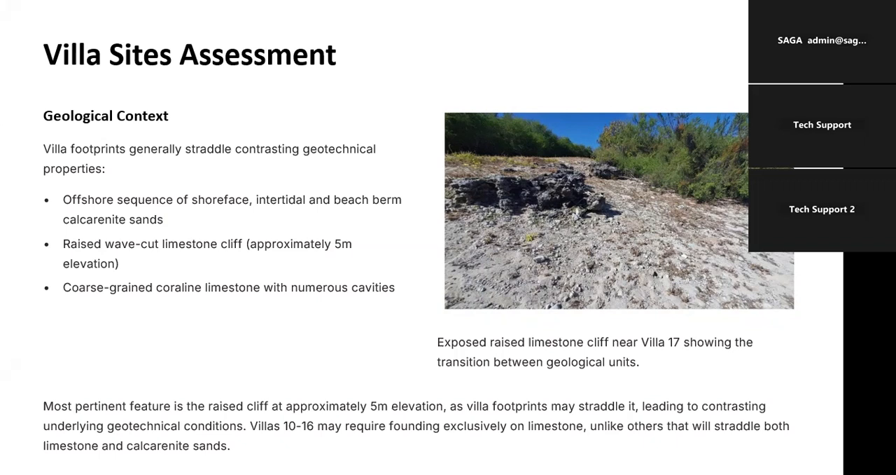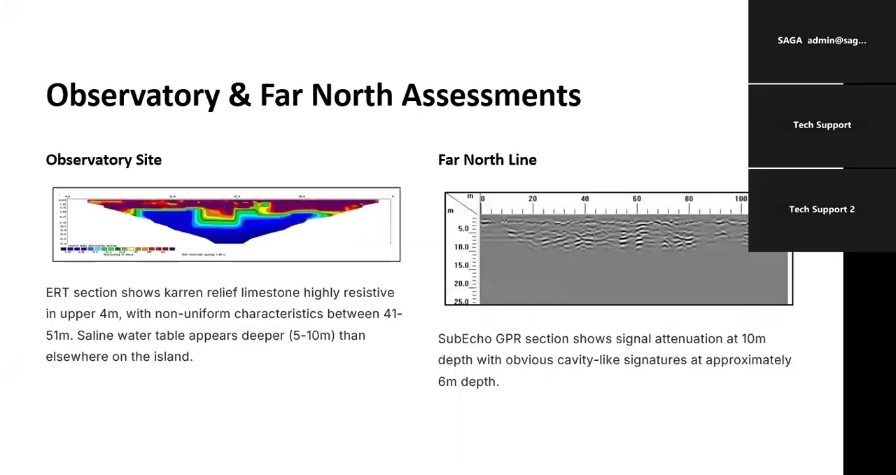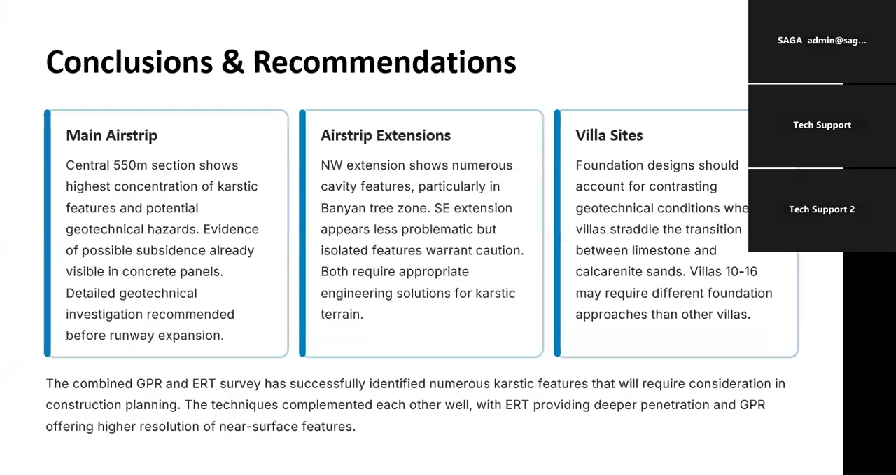The footprints often straddle a raised limestone cliff and the beach sands, creating contrast in ground conditions that will require different foundation design strategies. And that is the Villiers, the observatory, and the far northeast. Again, the good correlation we saw before. And where we ended up with our survey, we've identified them, and I hope I've showed some of the mapping of these karst features.